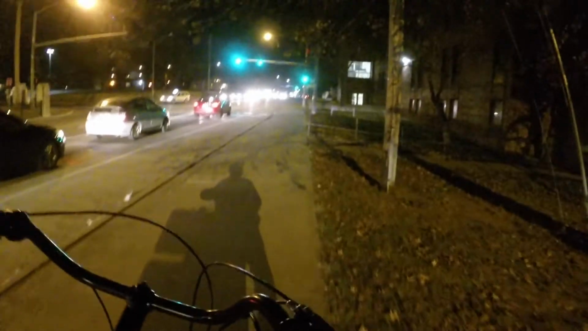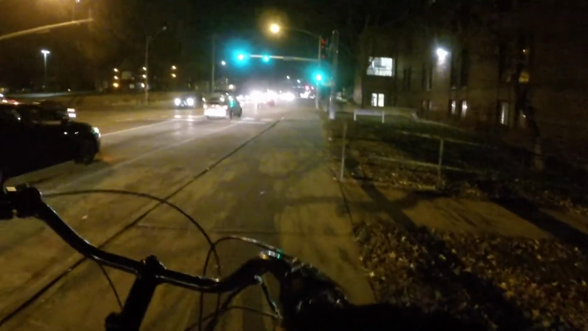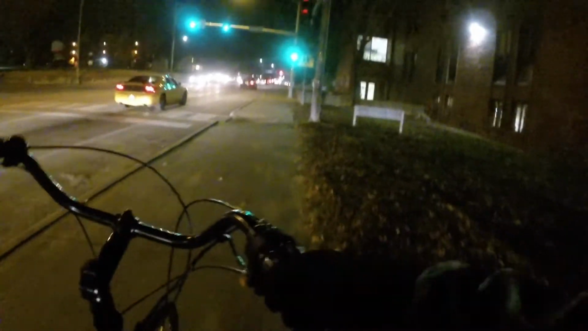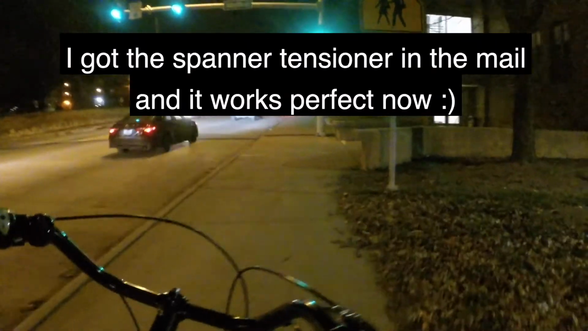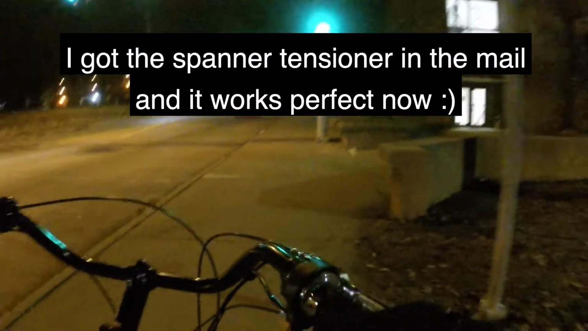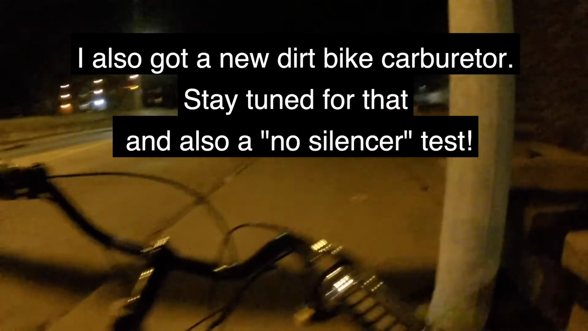So I have in the mail a spanner type chain tension adjuster, so I'm just waiting on that. But it said shipping was 48 days. So I have no idea when that's coming in, but hopefully soon. It's already been like 25 days. So anyways, I guess that's it.